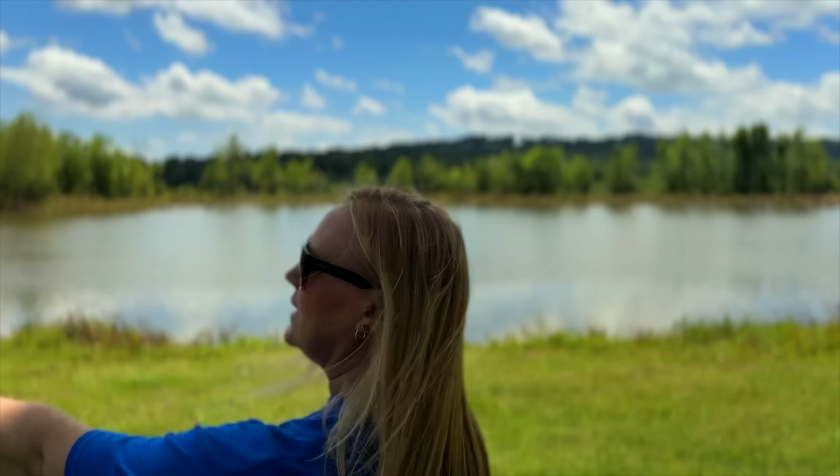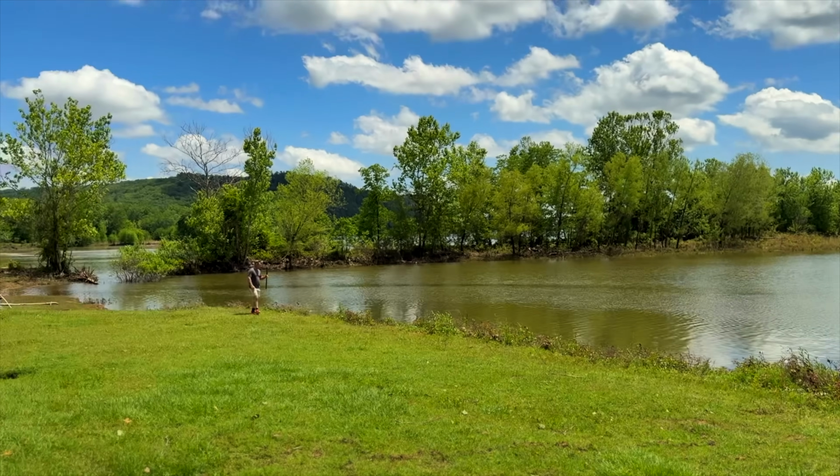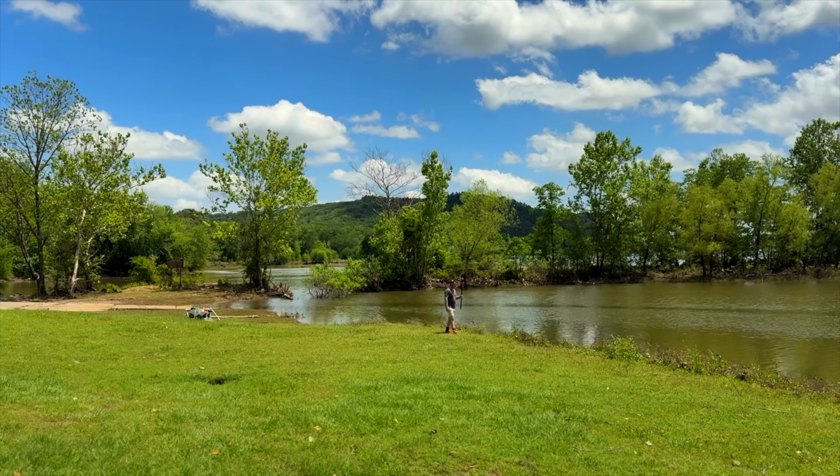You guys look over here. There's a boat ramp to access this, and then that's the river right there. So with the river being up a little bit right now, with all the rain and everything, this little part has kind of washed out.